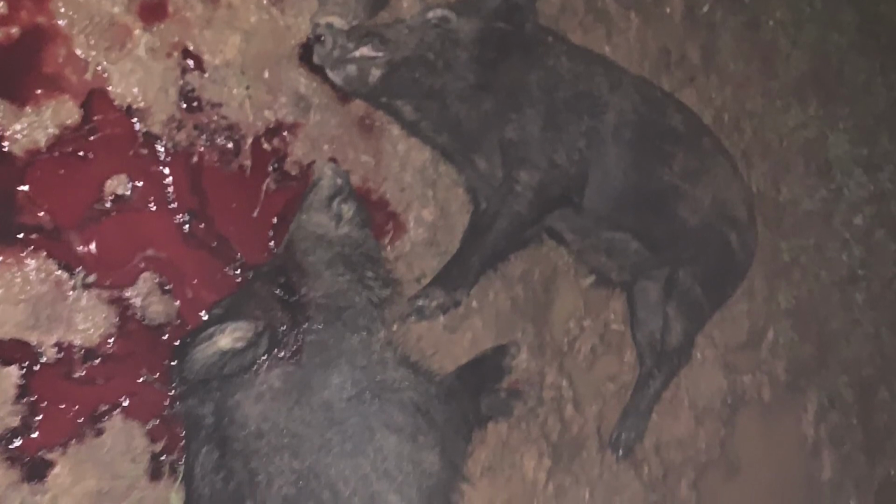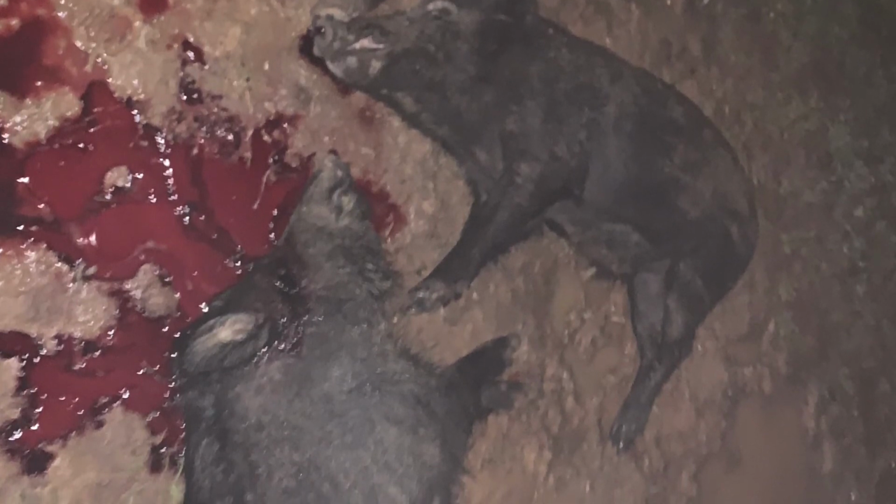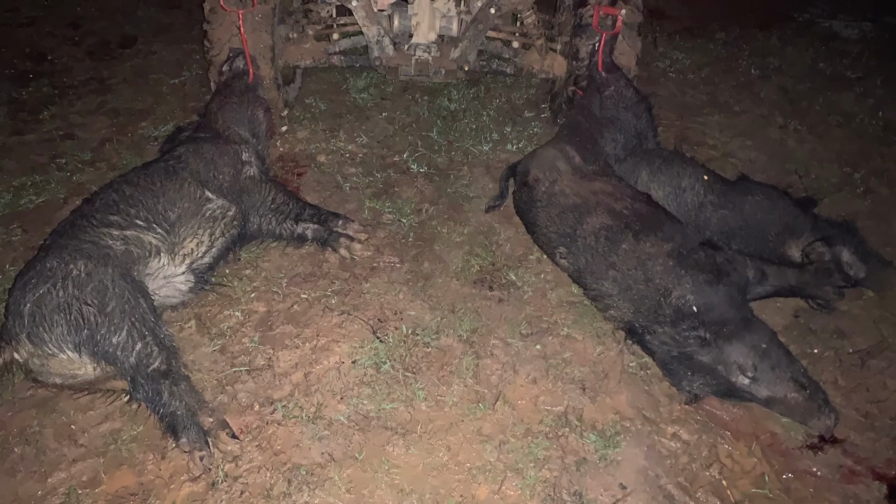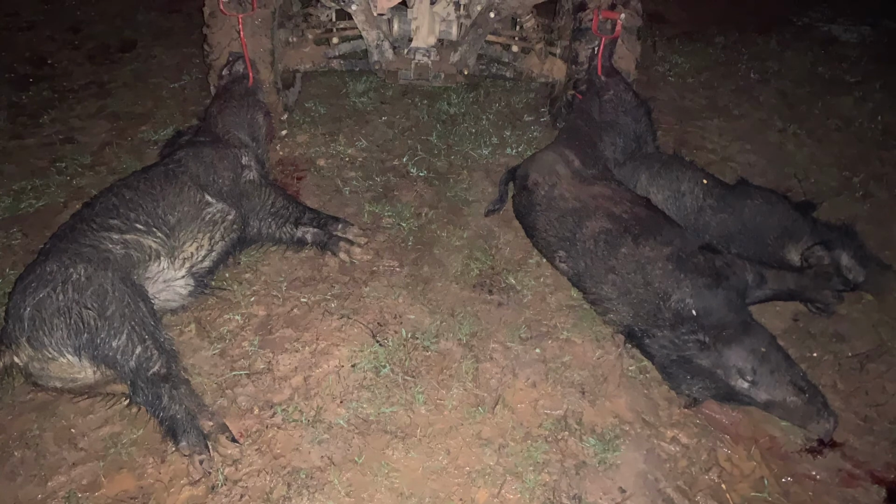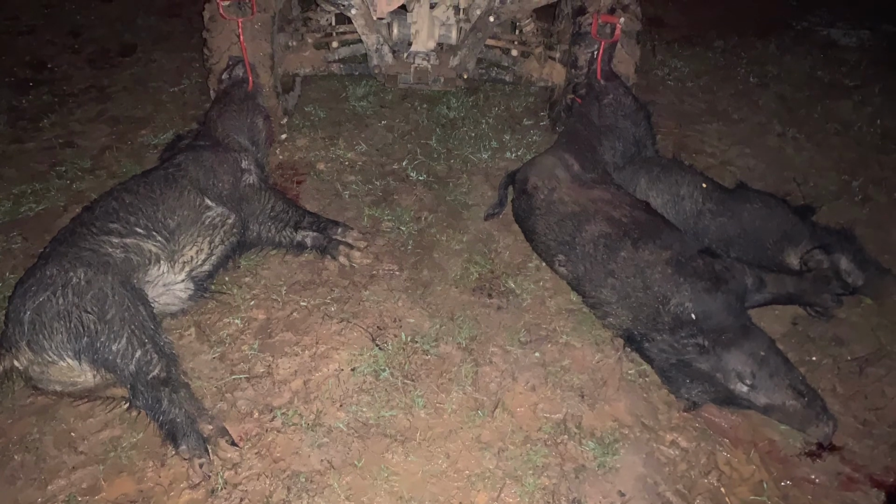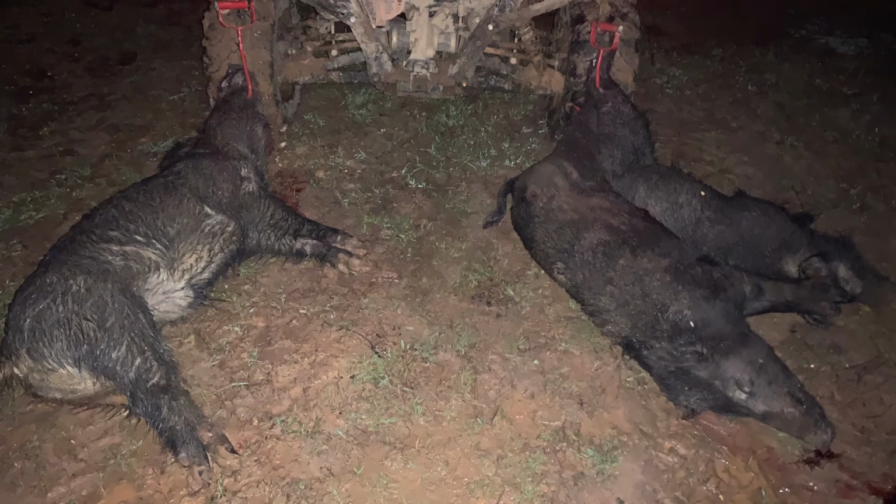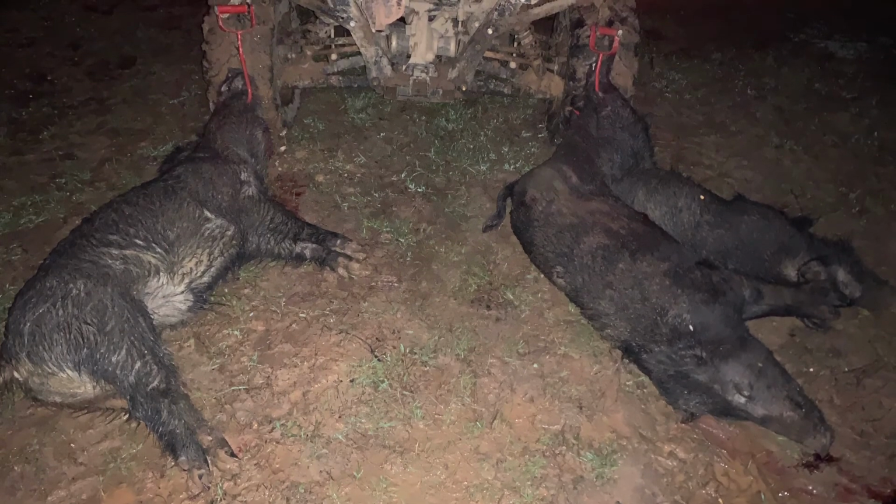This is what I do. I just drag these things out. I bought these hay bale hooks, and that's how I drag hogs around. Hook them up to my bike and drag them on out. Sometimes I clean them, and sometimes they just end up as coyote bait.